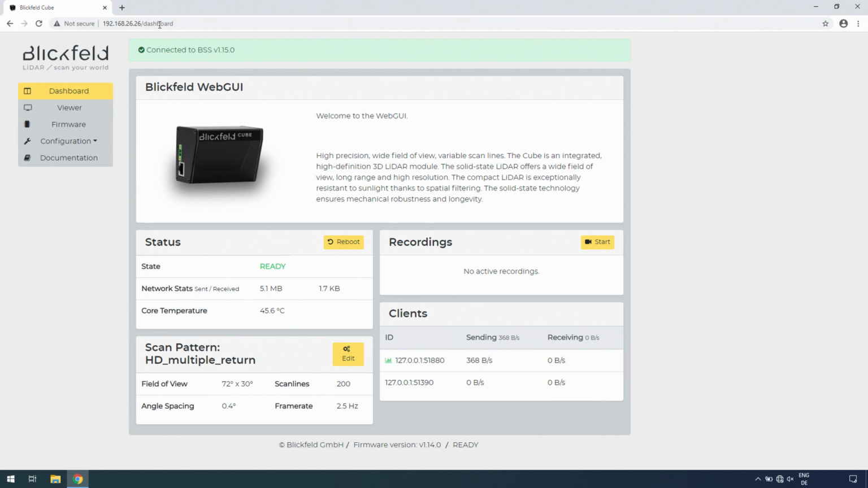The Web GUI's dashboard shows information on the cube's status, indicating whether the sensor is ready to be used, the current network status, its temperature, and a reboot button. You can also start and stop recordings. Check the scan pattern currently applied, and the clients that are currently connected to the device.